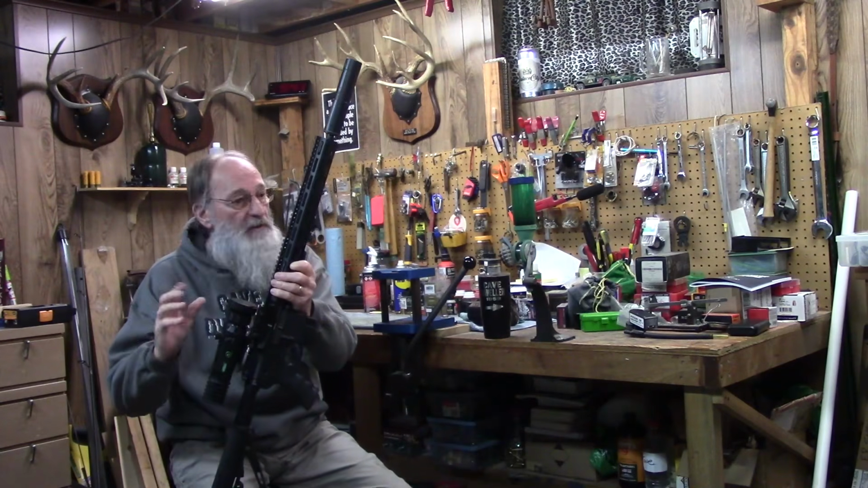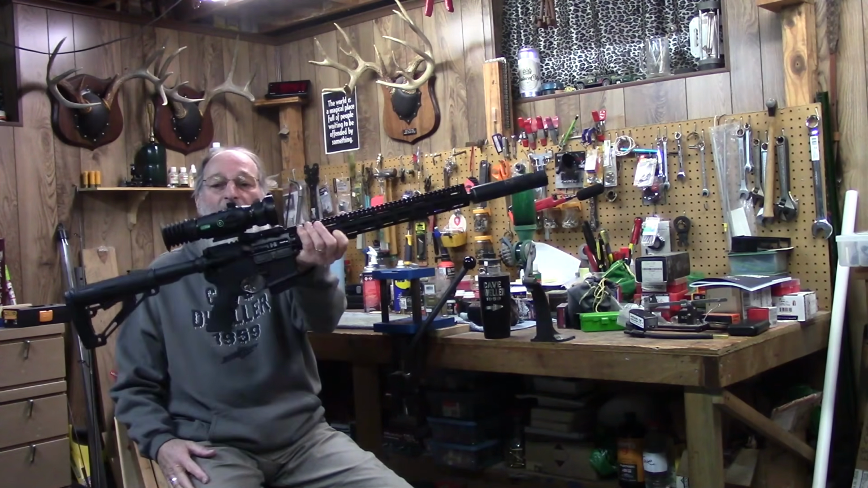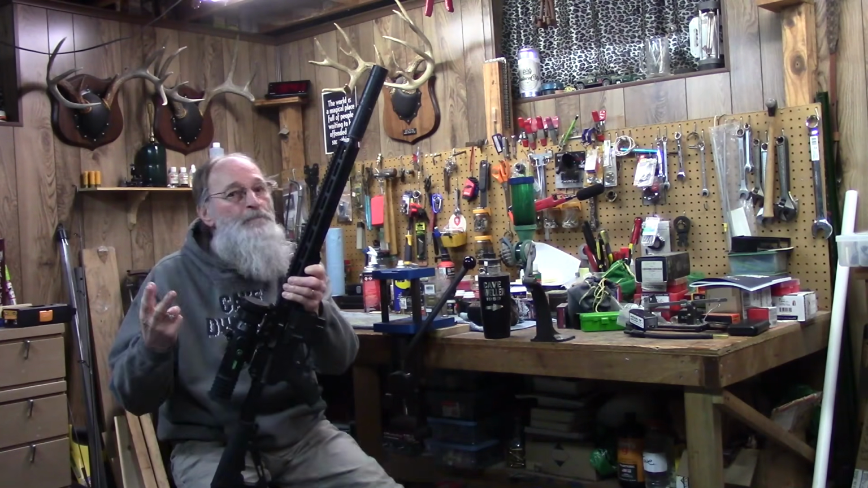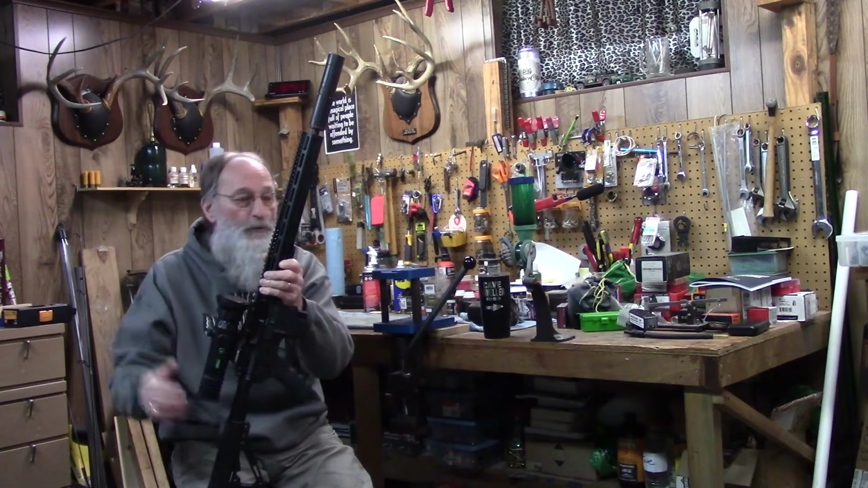Like I said, you can spend a lot of money on optics. This thing right there, as you're looking at it, can be had right at $2 grand. That's not bad when you're talking thermal and you get an image like the one I'm seeing through this thing.